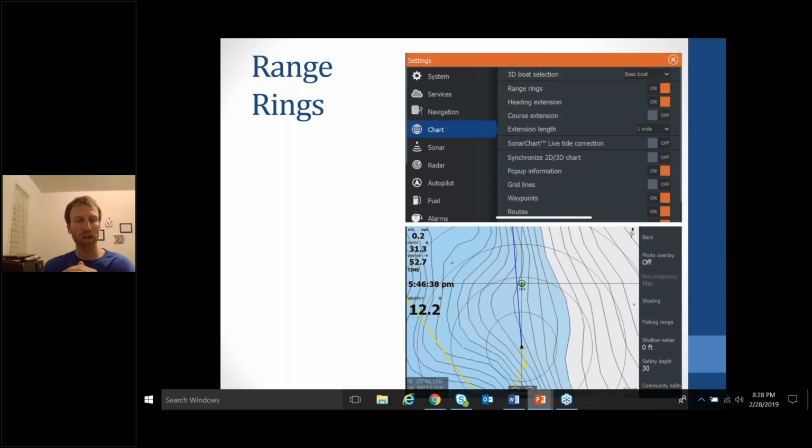With the range rings, what I like to do whenever I'm casting at targets, casting at waypoints, is I want my chart zoomed in to where the range rings are 50 feet. If you can see here, there's the first ring 50 feet, and then the second ring 50 feet. So I'm right around, let's just say, 90 feet from my target, which is about perfect, somewhere around 100, whether it's 90 or 110, 115 feet away.